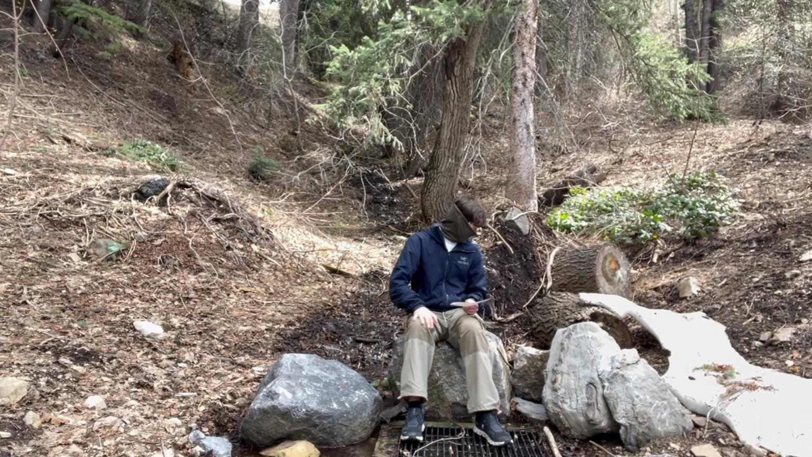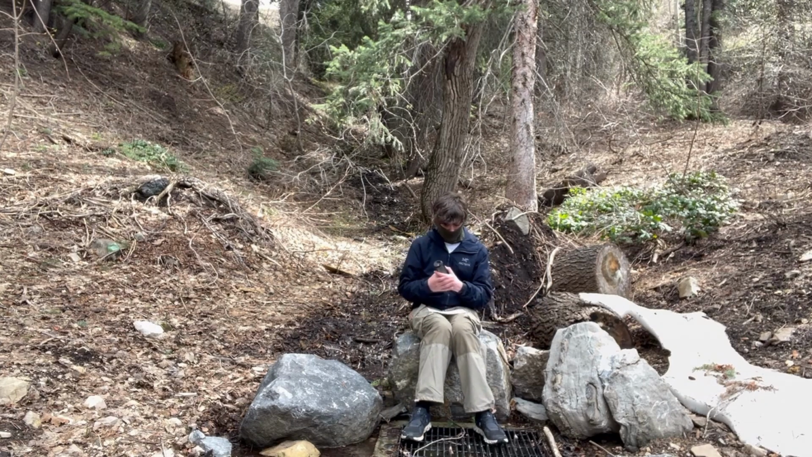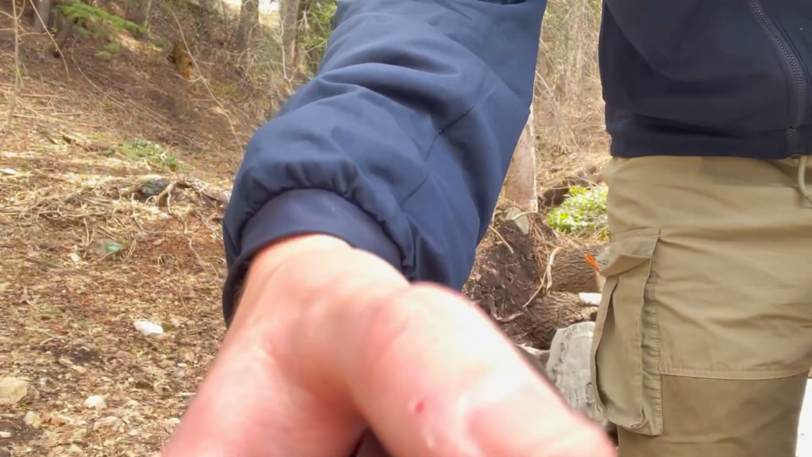Next thing, kind of off that, is the TNV10 is a 1x monocular, meaning, and I've used this example before, the amount of magnification is as if you just put your hand over your eye like that, and demonstrate. If you're looking through the monocular, you're just going to be seeing as if nothing, maybe not nothing was there, but as if you're just looking through the tube, right?